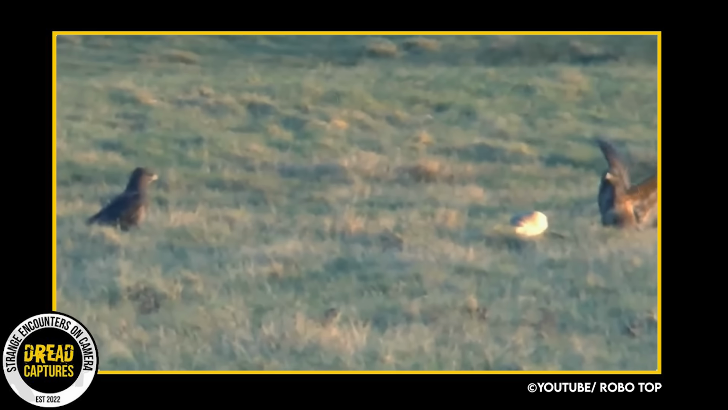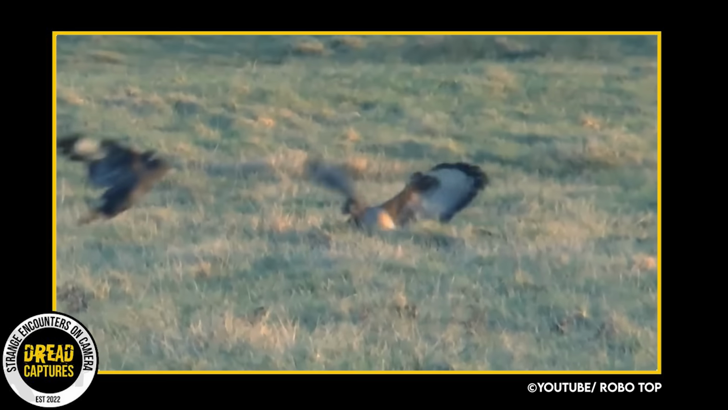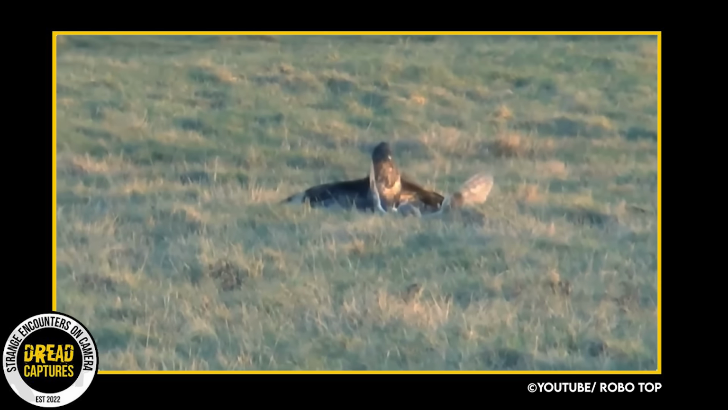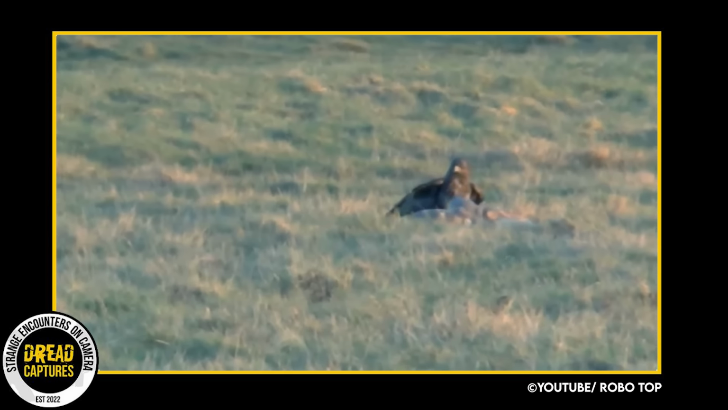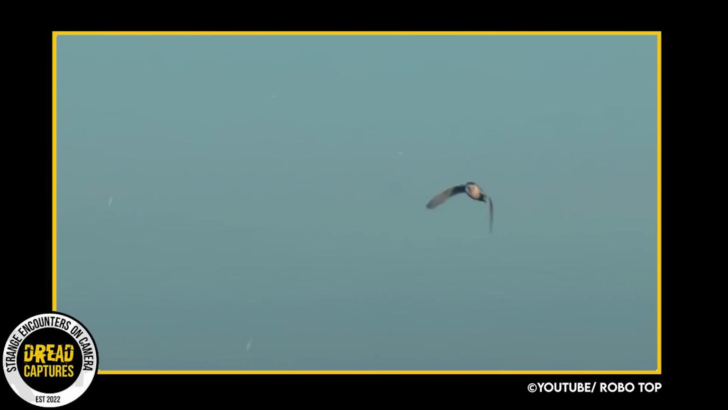The outnumbered owl tries to stand up for himself and puts up a fight. But I think he smartly realized he was outmatched and at a significant size disadvantage, not to mention 2-on-1. The falcons calmly wait for him to give up. Then they gather his kill, pick it up, and carry it off to enjoy.